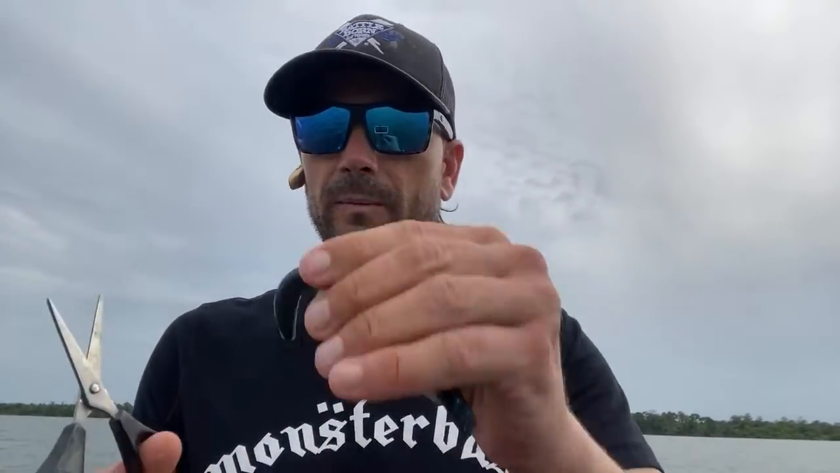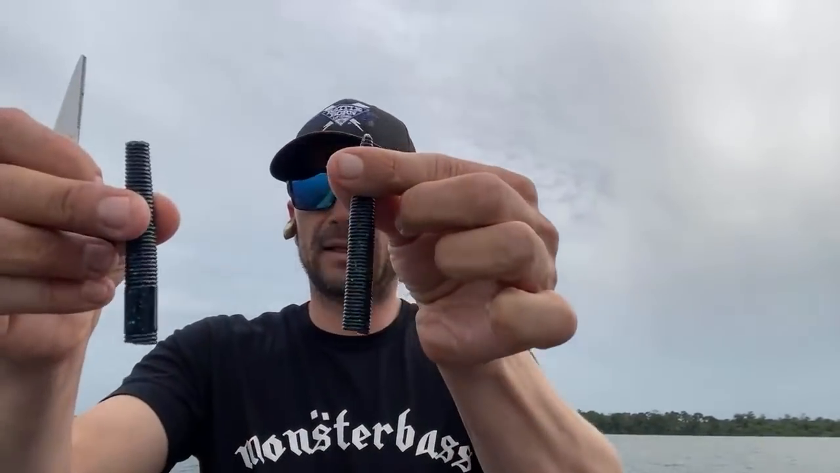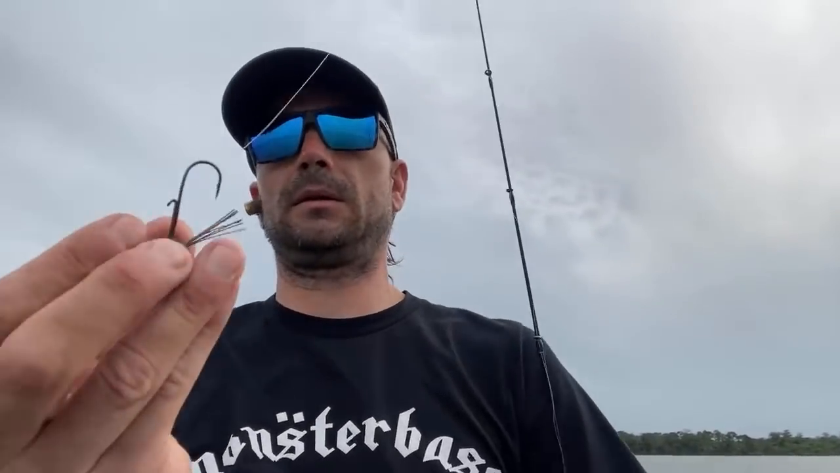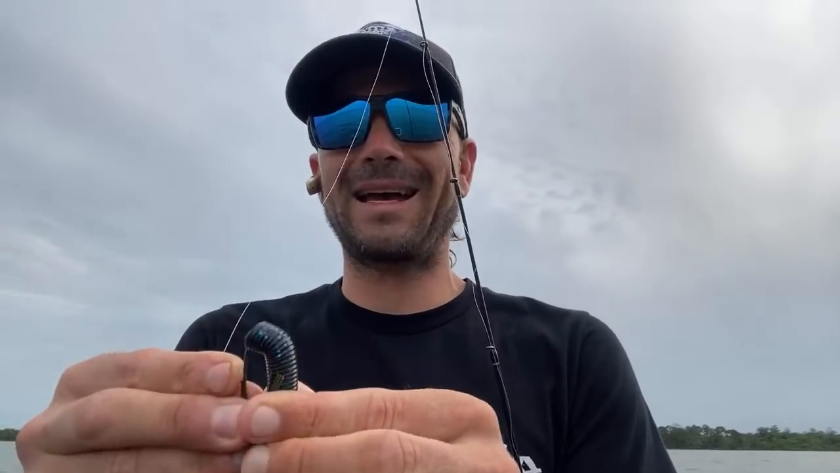So all I'm doing, you guys know, I like throwing a stick bait on that Ned rig. I've been cutting them in half because I'm not catching giants doing this, but I'm catching a lot of fish. But I go through a lot of baits, so I cut it exactly in half so I can use both sides. And then I take this thing and just slide it on. You guys probably saw in the last live, this has really been my task the past week and a half or so.